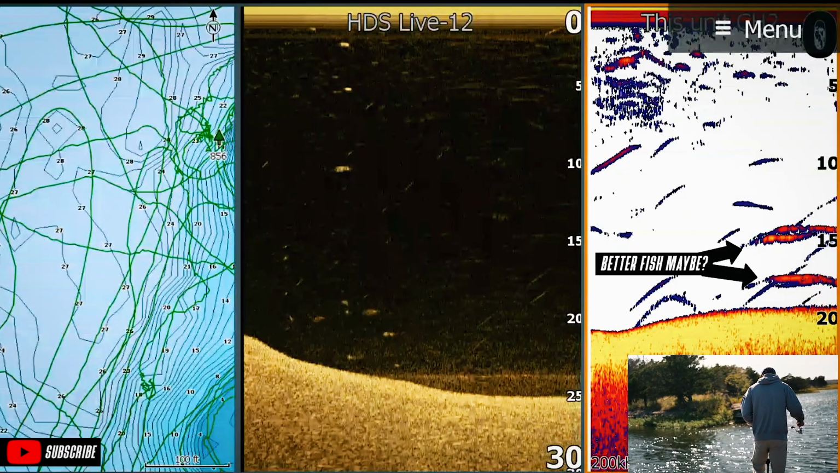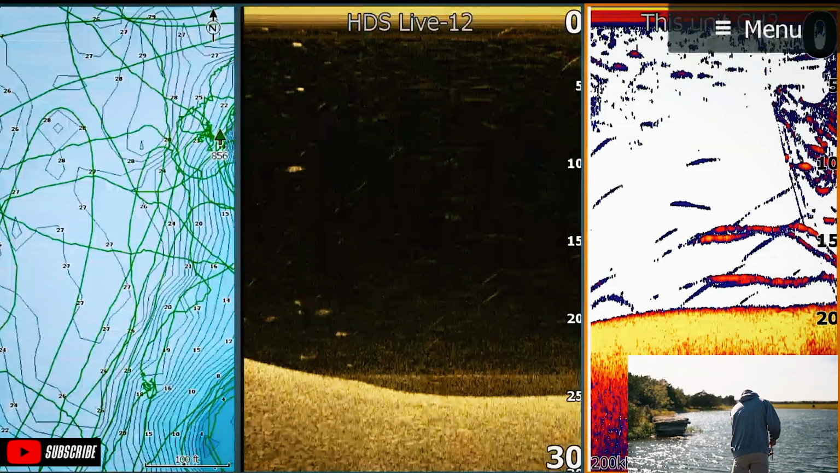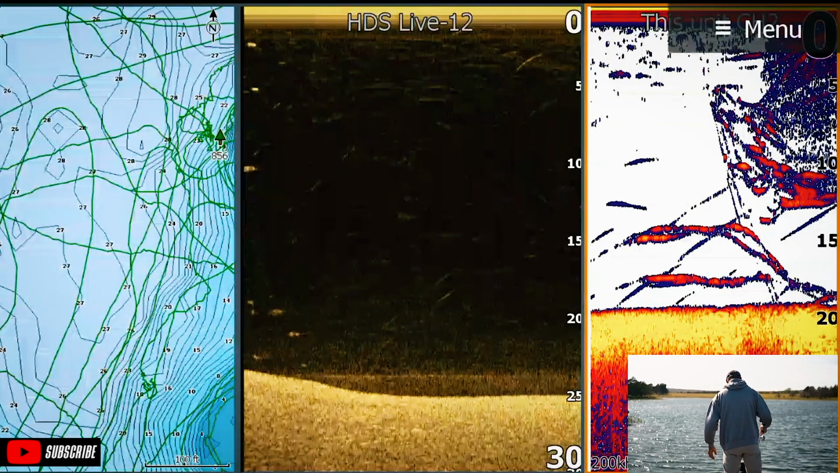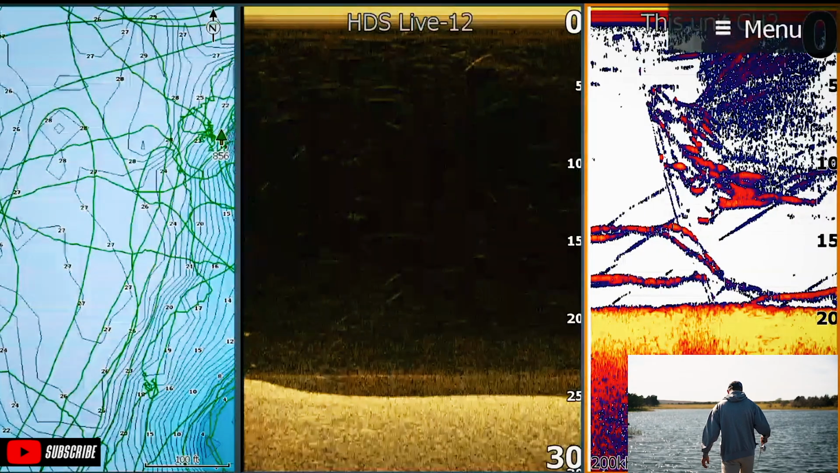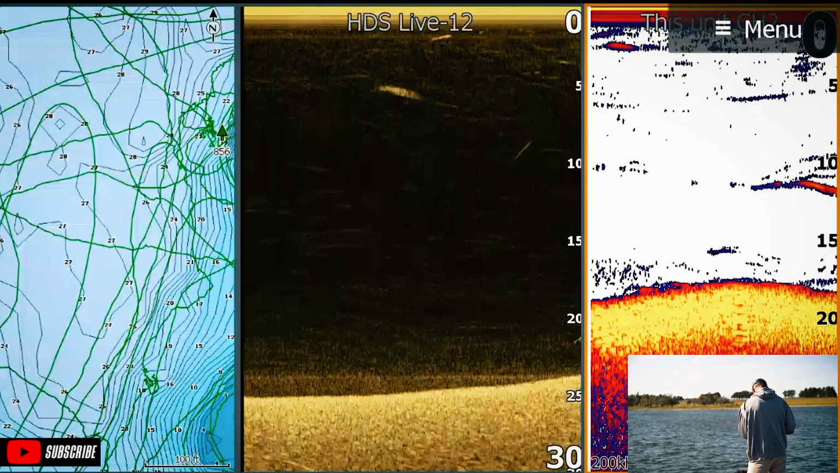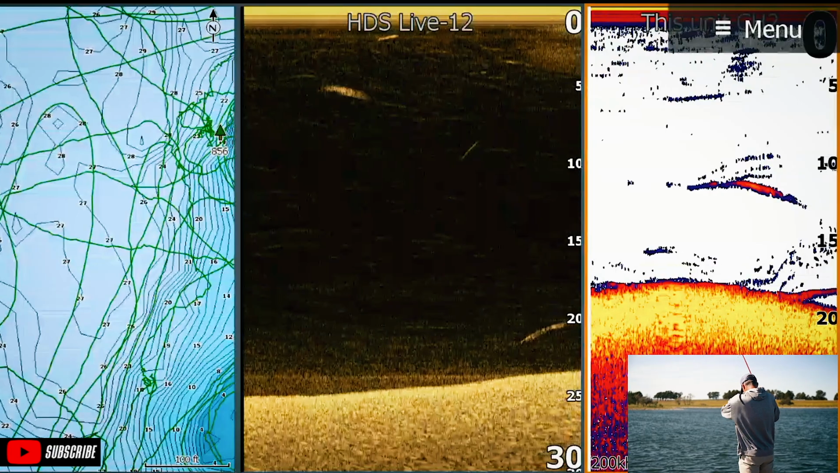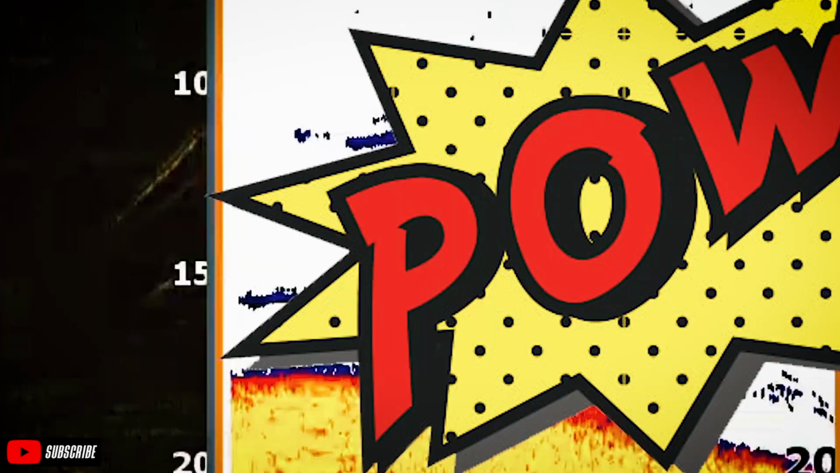There's a better fish, maybe. Oh yeah, they're following it down. They all followed it down. And they're right there on it. Oh, he hit it. Dadgummit. There's one up high. I saw that fish up high and I just reeled up to him and held it there and he ate it.